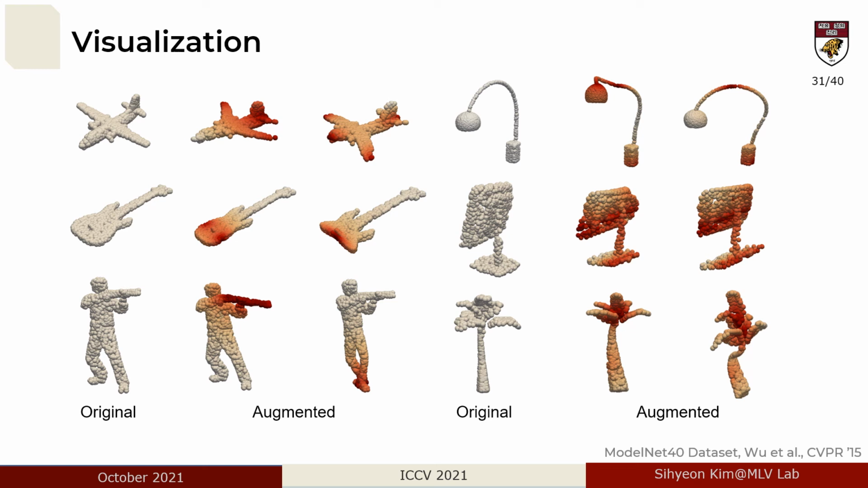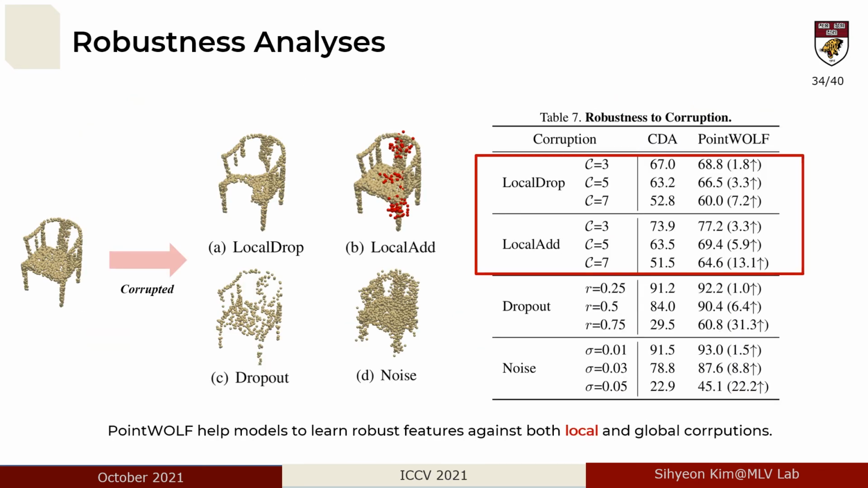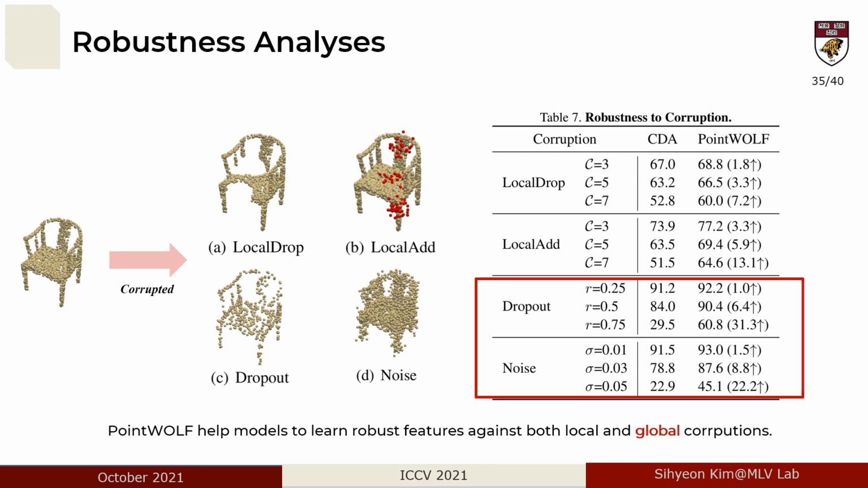For example, compared to the original airplane, the first augmented airplane has a bigger tail with raised wings, and the second one has a shorter head with the wings down. In addition, we analyzed the robustness to various corruptions. We observed PointWOLF helps models to learn robust features against local and global corruptions compared to CDA.